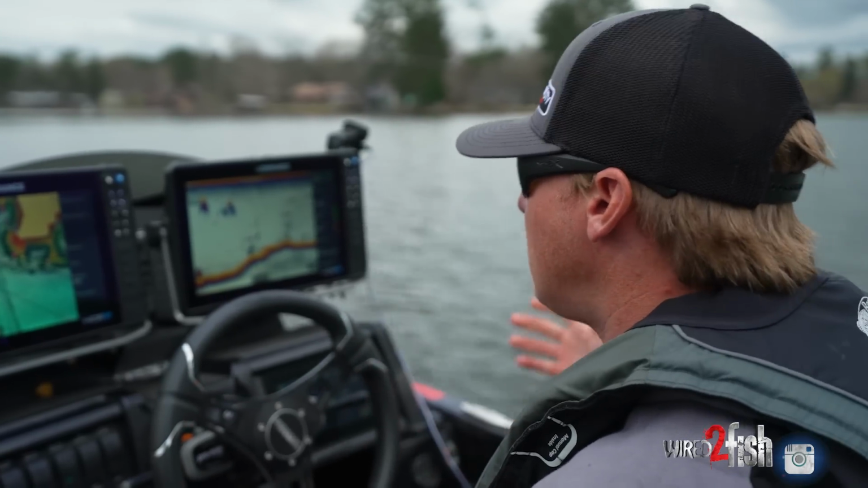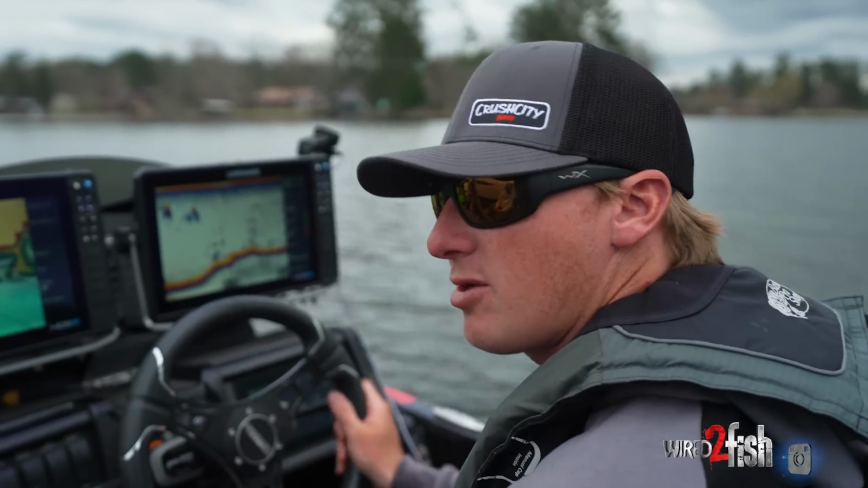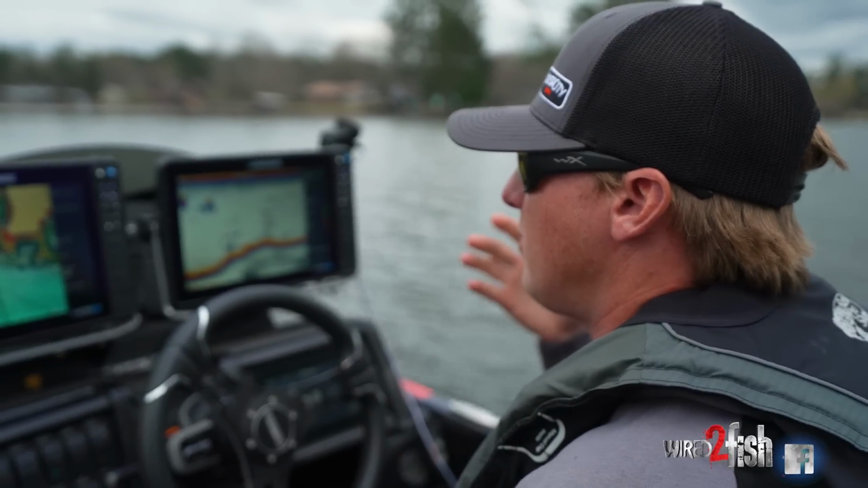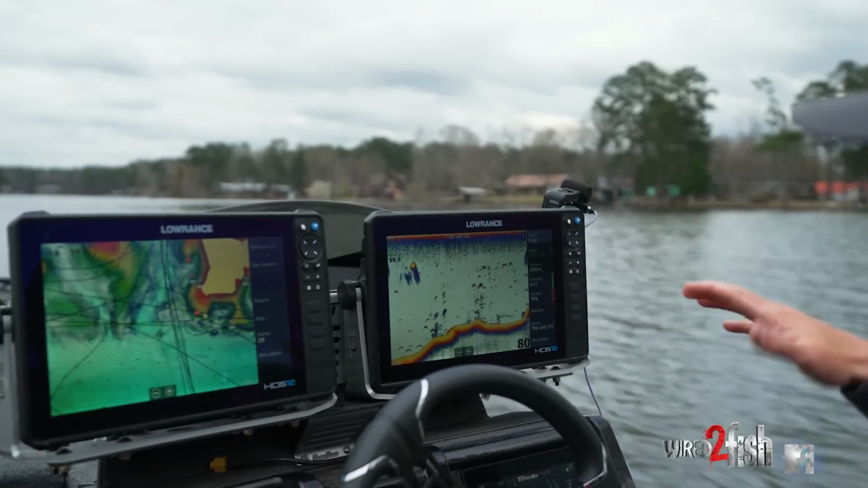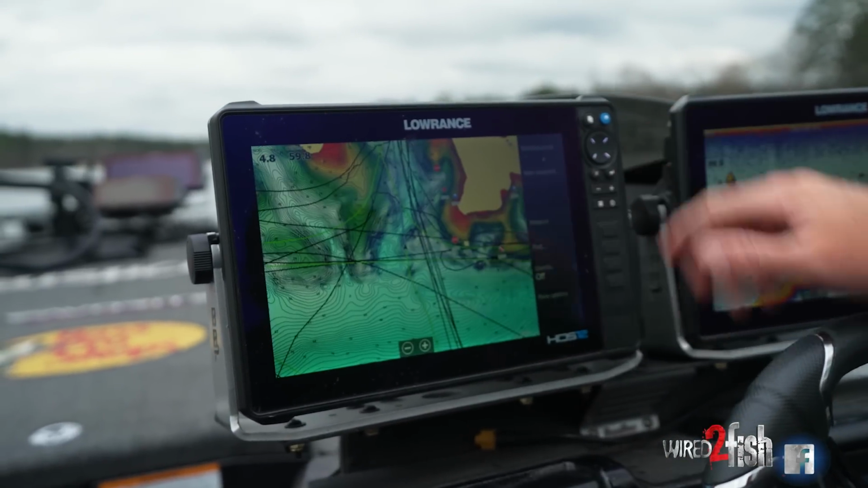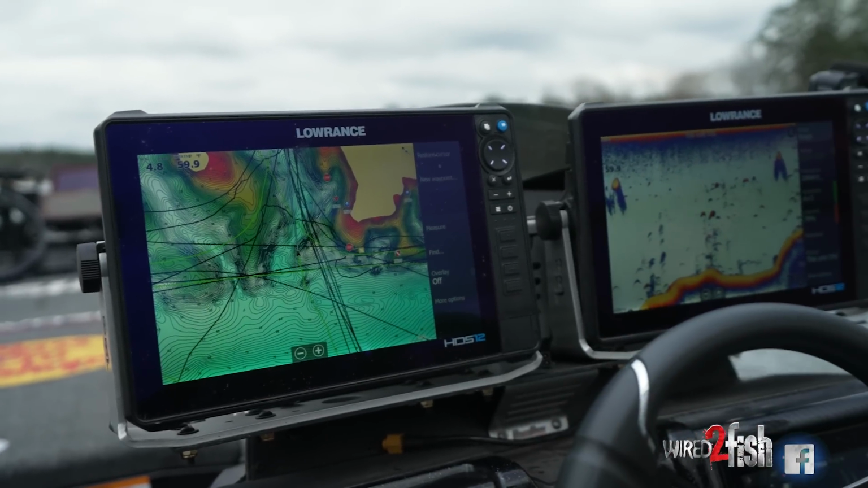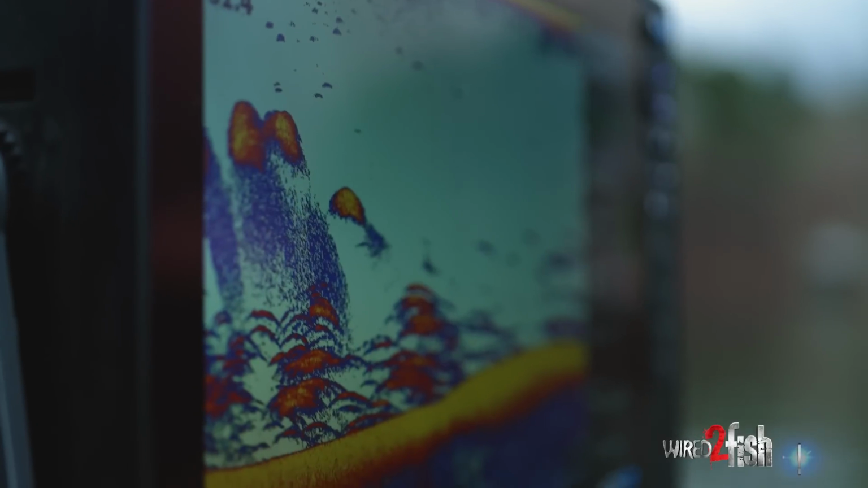So you don't necessarily have to have side imaging, down imaging, and all this stuff on the back of your boat. You can just run 2D. I'm looking strictly for bait. I'm taking a wild guess, but I've just idled across the lake, and when I break inside this bay right here, I'm gonna start seeing bait. We're already starting to see some, but what I'm really wanting to find is where the mass majority of the bait is at.